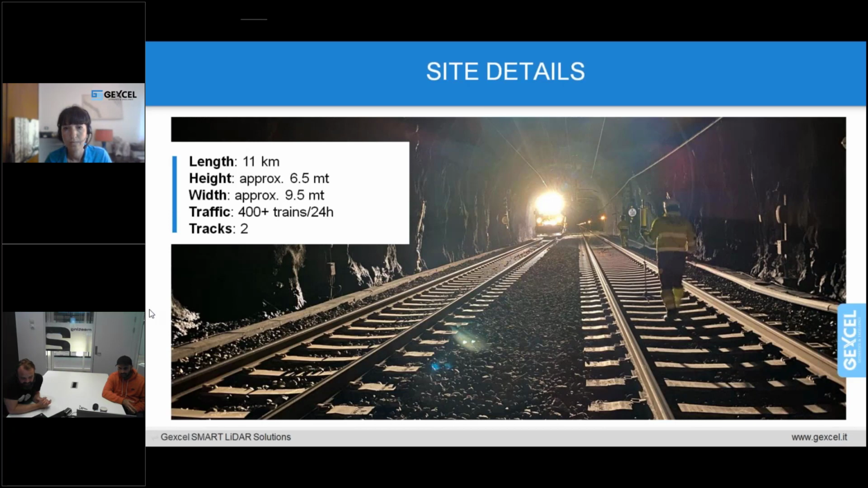As I mentioned, there is a lot of traffic. More than 400 trains pass through the tunnel every 24 hours. And as you can see in the picture also, there are 2 tracks inside the tunnel.